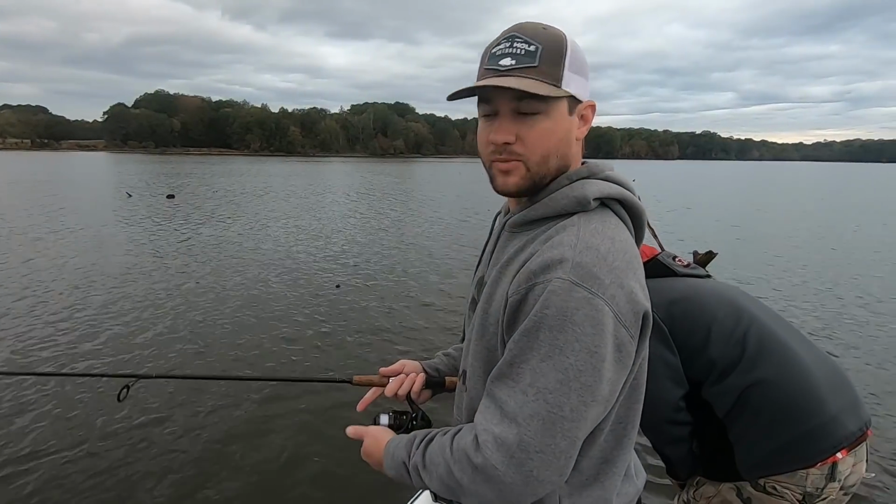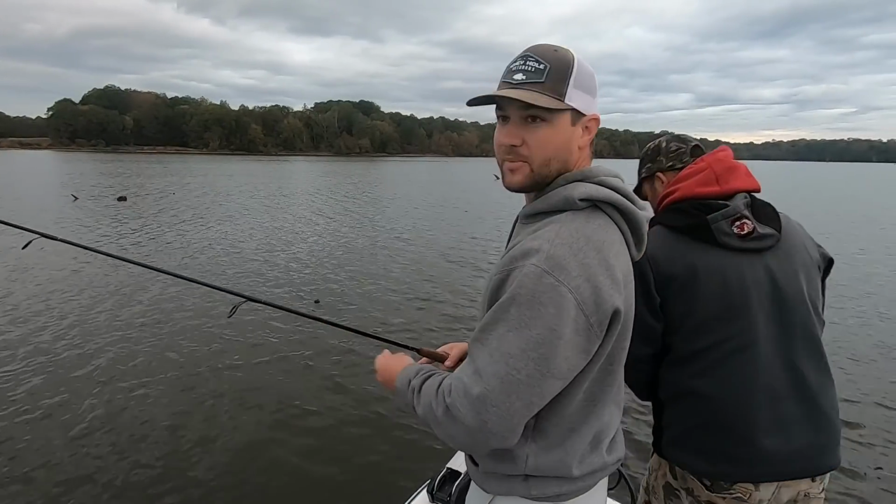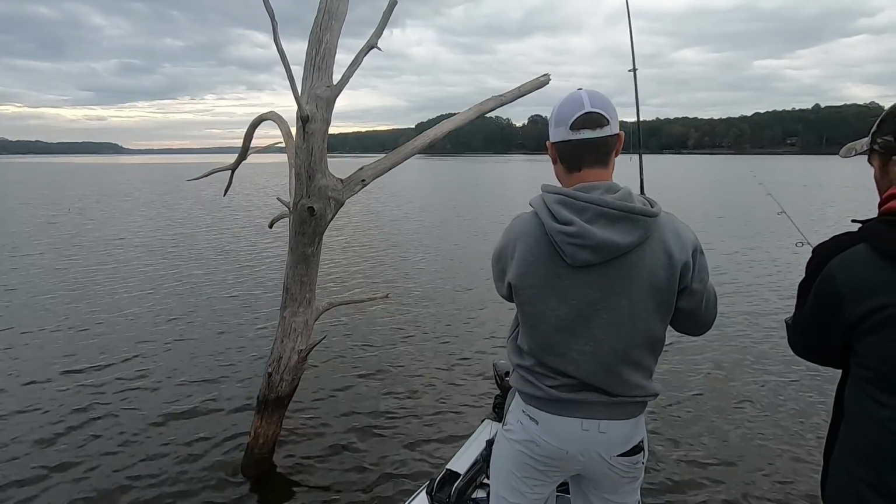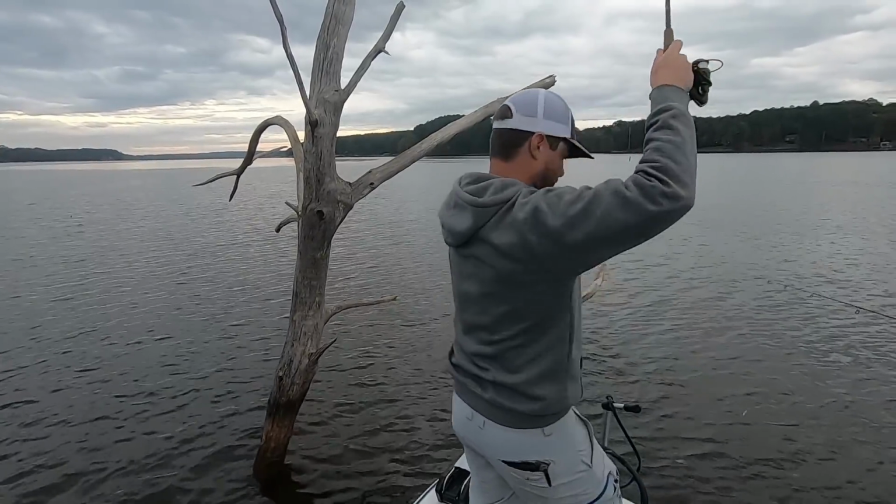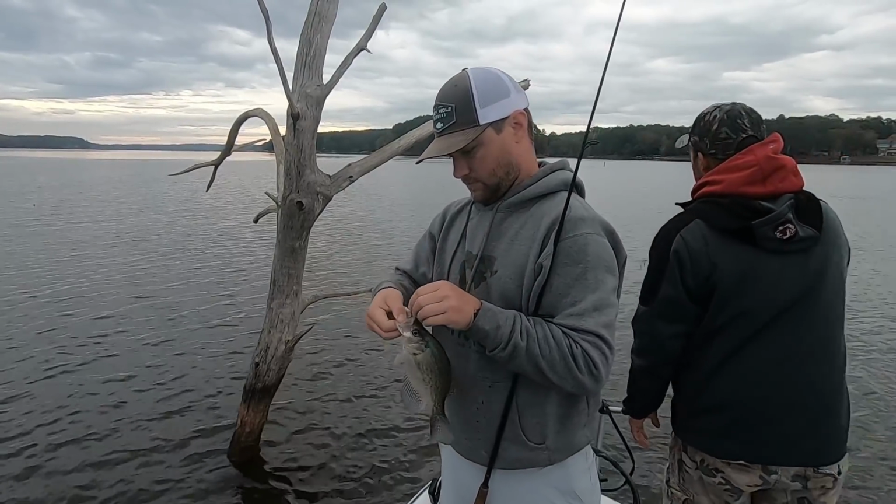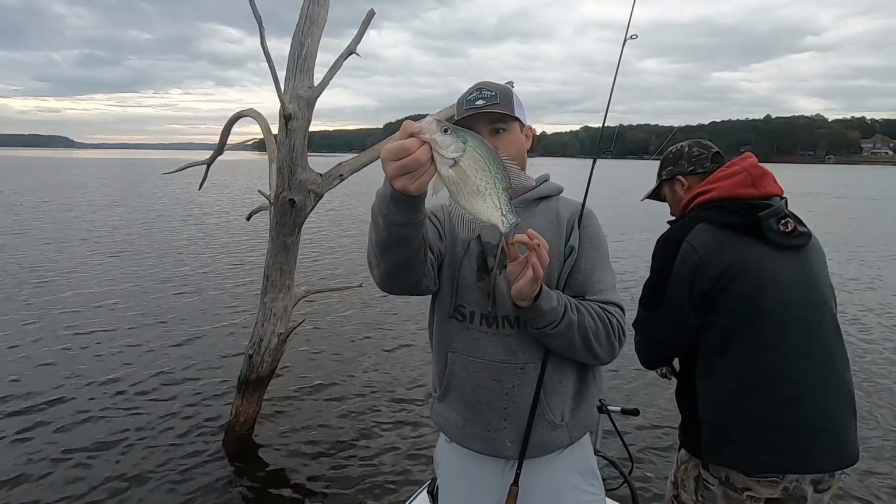All right, day 2 of timber dipping. We did pretty good yesterday. We're gonna try to match it this morning and finish up the video. Second tree. They're still real skittish. We're having to cast to them so they get right on top of them.